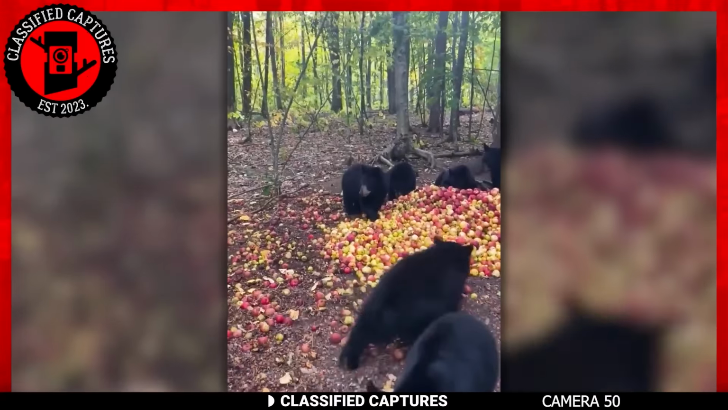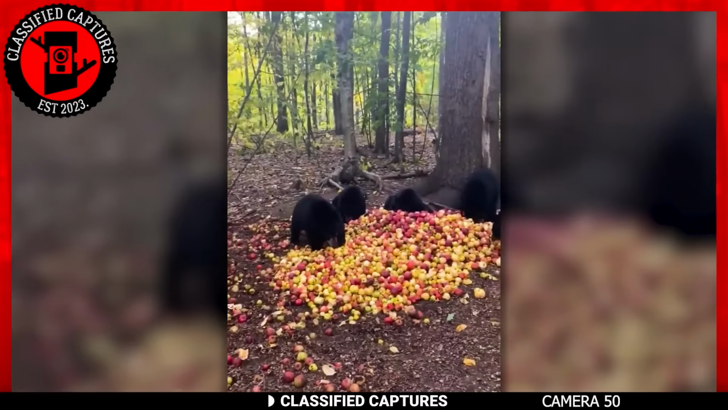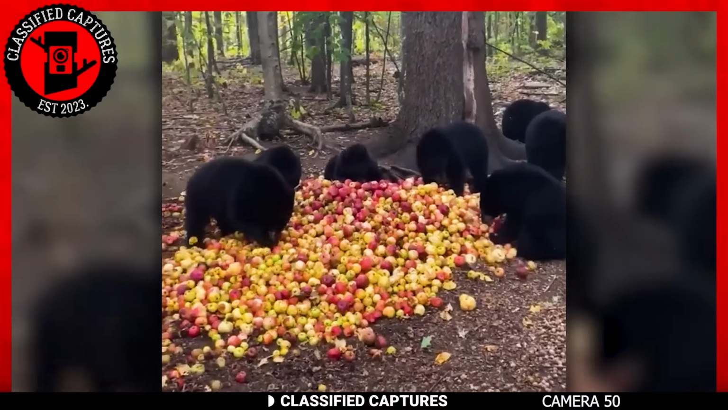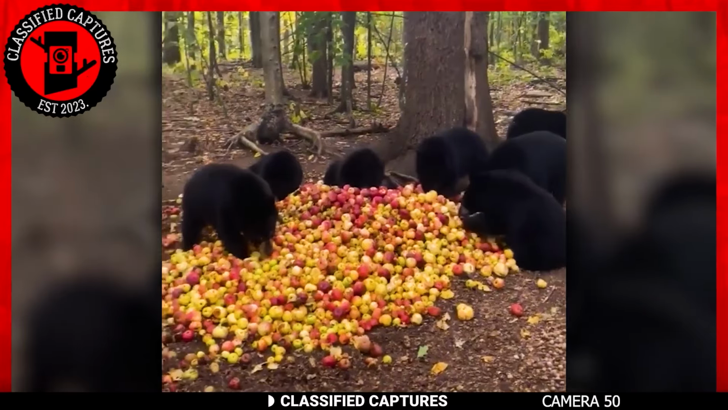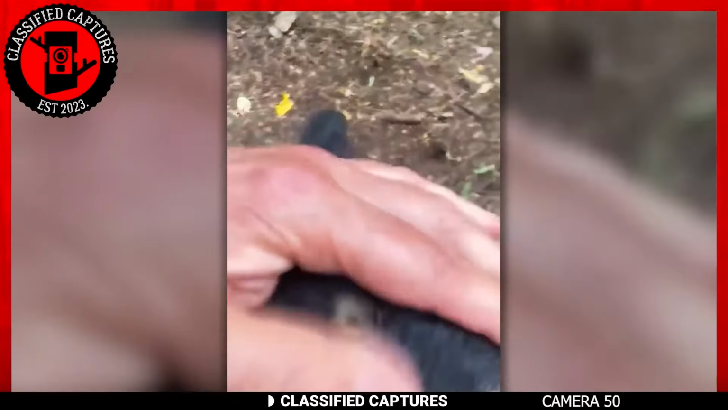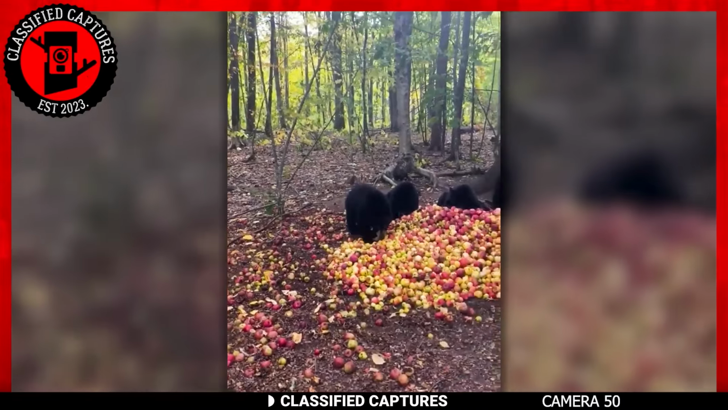Have you ever witnessed a dozen bears feasting on apples in your backyard? That's exactly what happened to an apple farmer in North Georgia. For years, the farmer had been disposing of his old, imperfect apples in a designated spot, attracting a variety of small critters. But one day, his trail cam captured a stunning sight: 12 bears indulging in a fruit frenzy. The sight was truly remarkable, as these omnivorous bears were in apple heaven, consuming their favorite snack with unbridled enthusiasm.